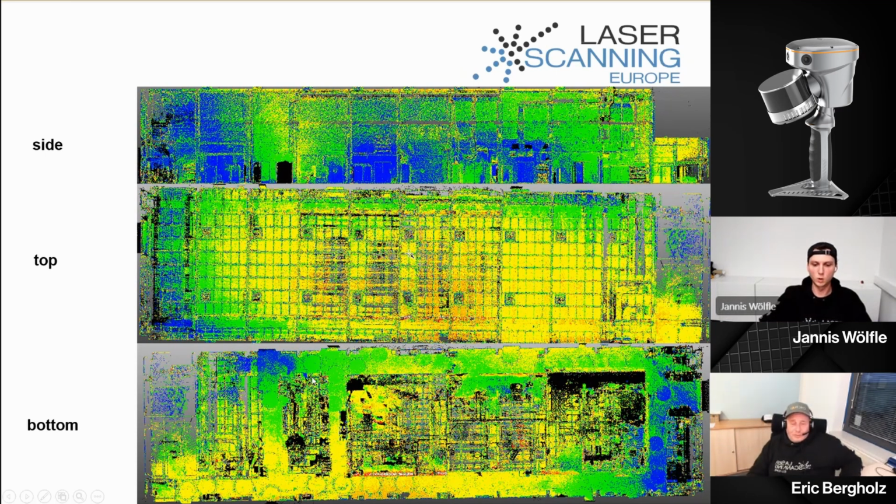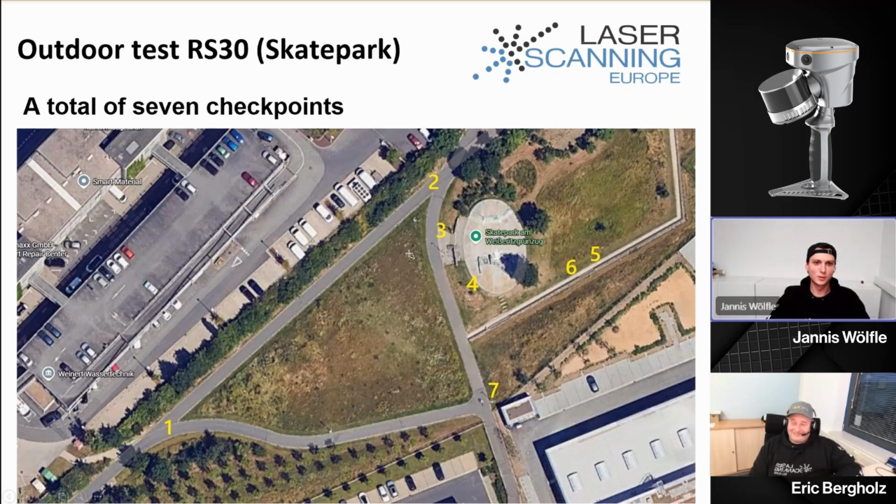So the walking way was just here and the outside. So it can be double measurements. But basically we have many areas at 1.5, and definitely many areas below 2.5. So what we expected, quite good results. And let's move on to our outdoor accuracy testing.